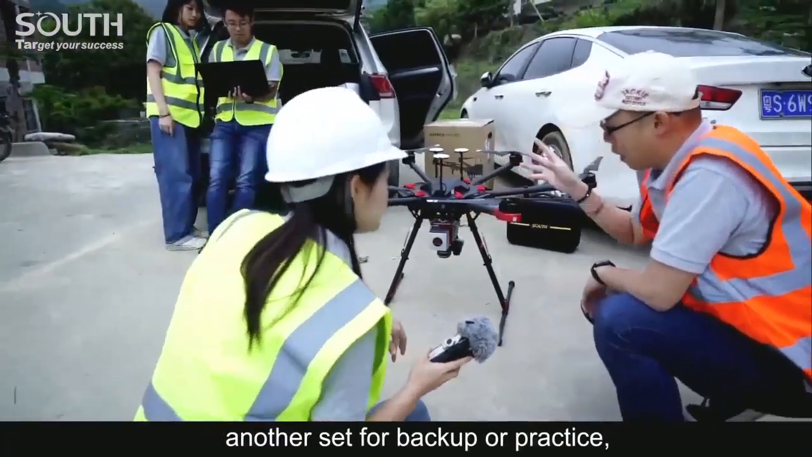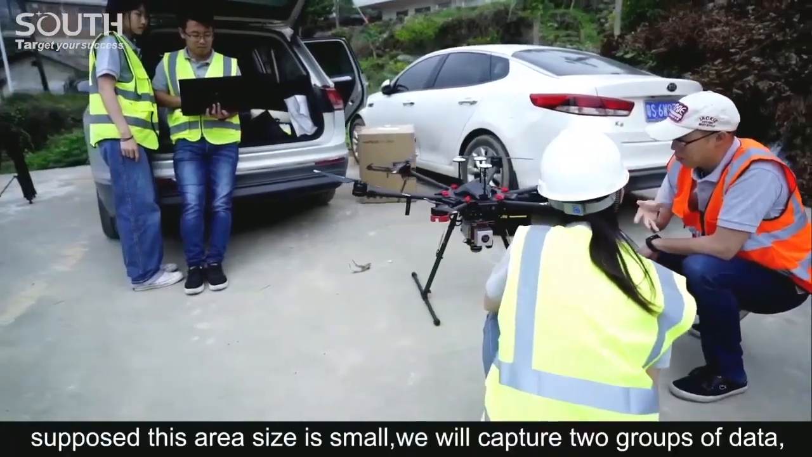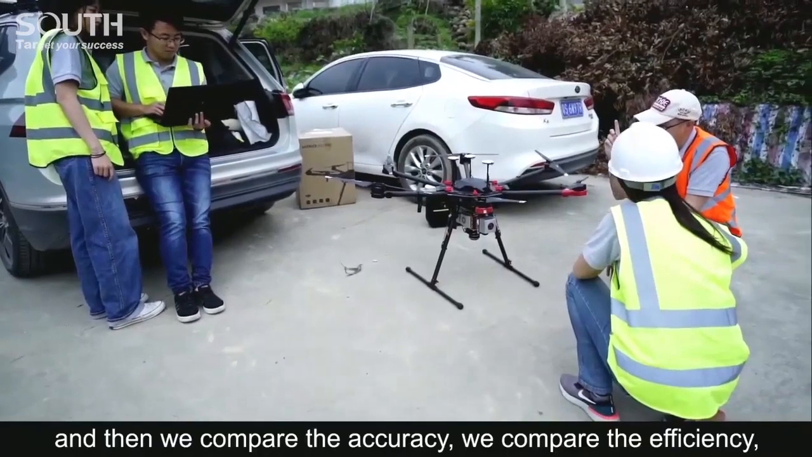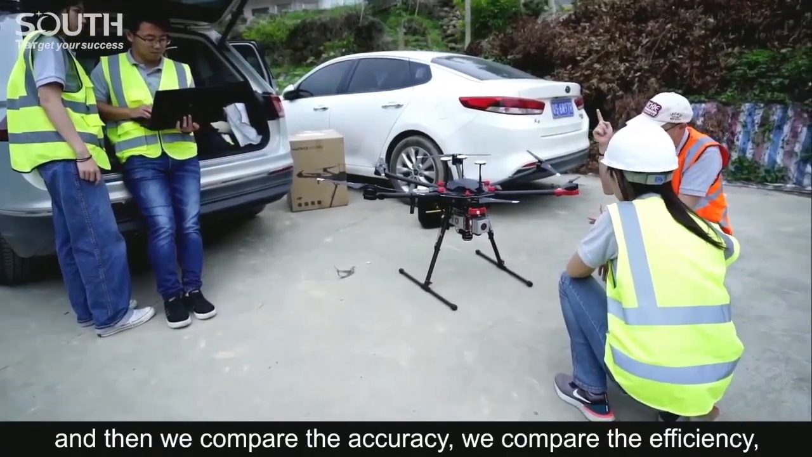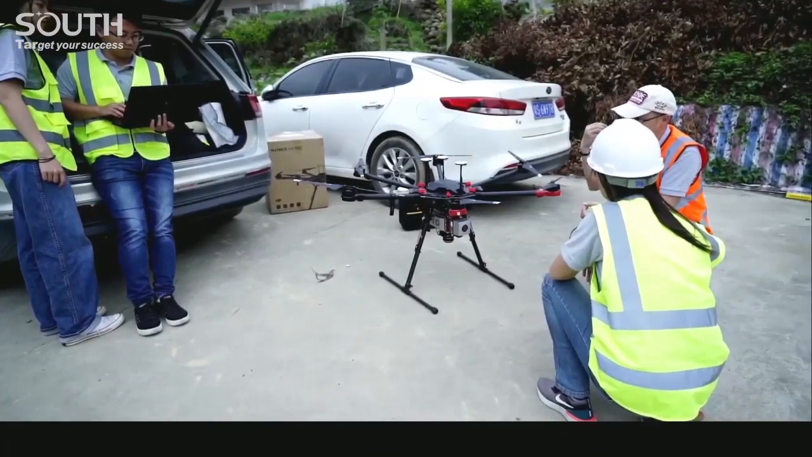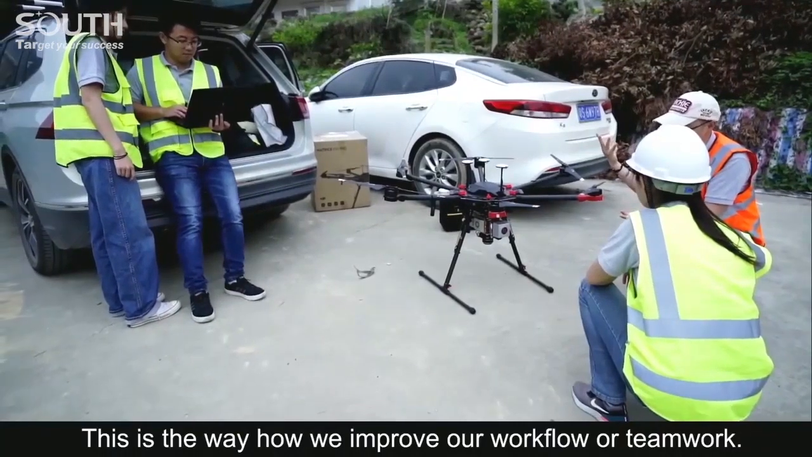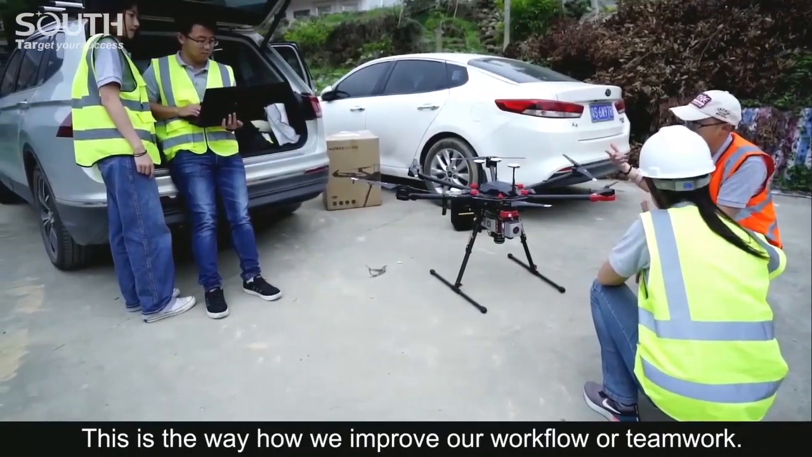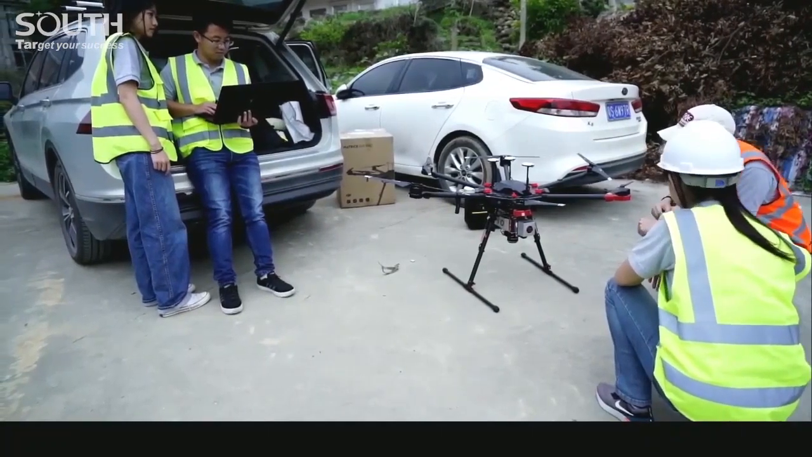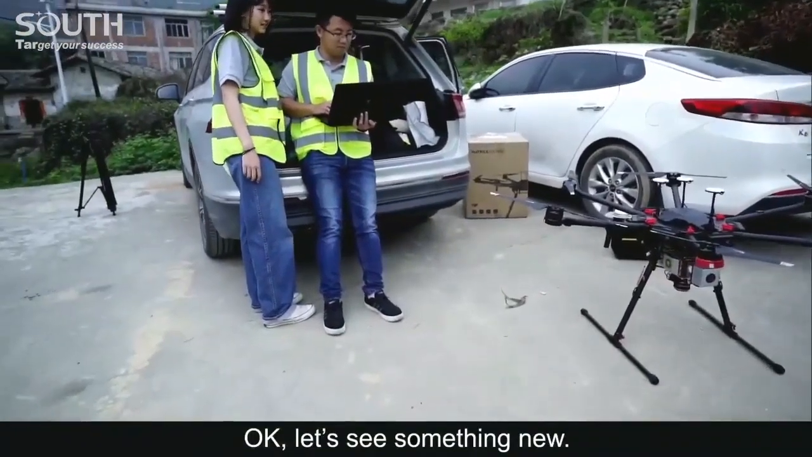Hey Jackie, over here please. Let's see something new. Hey, Marine, look. This is the point cloud we generated from the first flight. There we also got some GCPs. We import the GCPs into the software and then we can generate the control report.